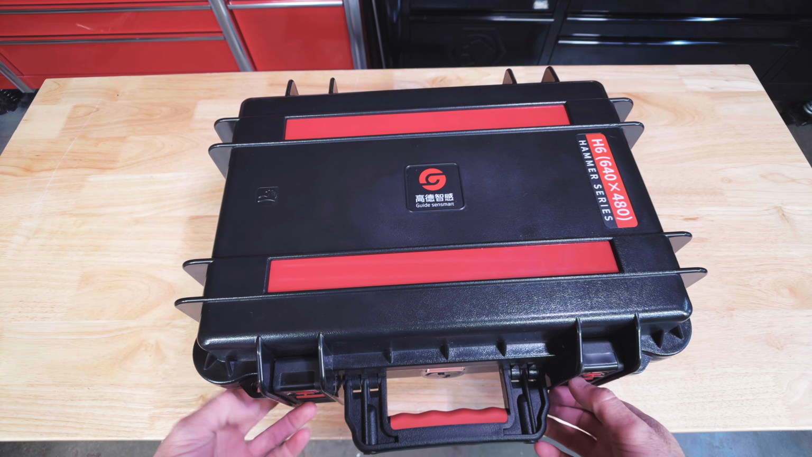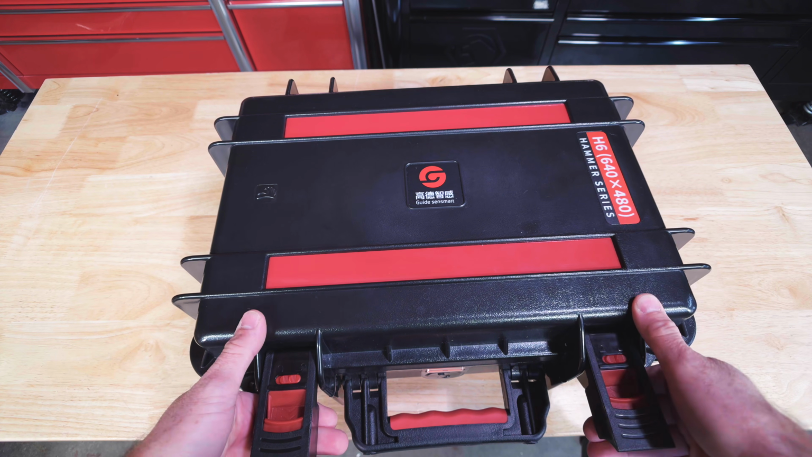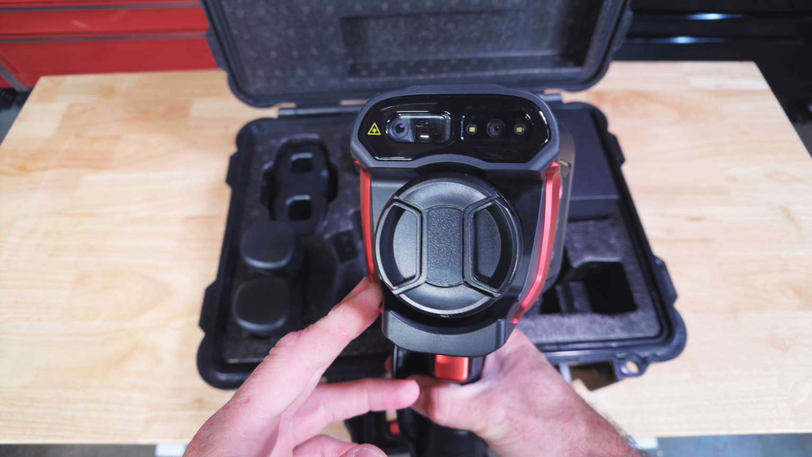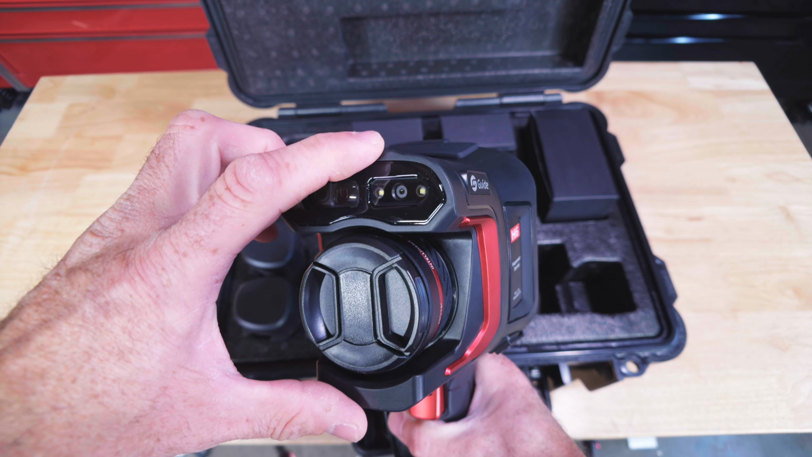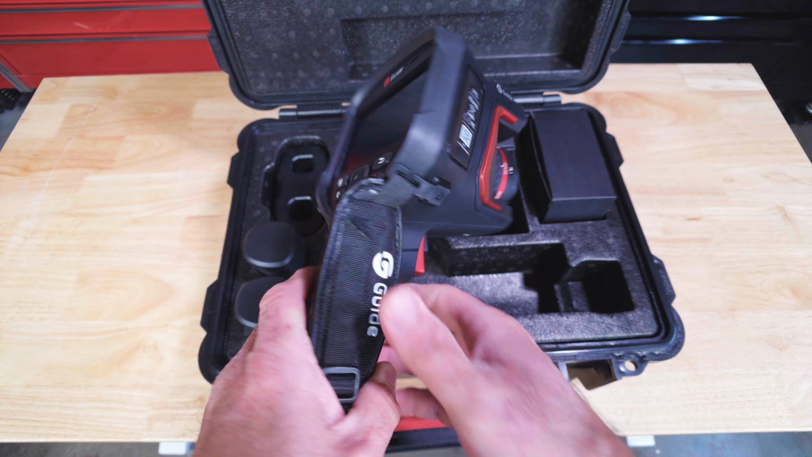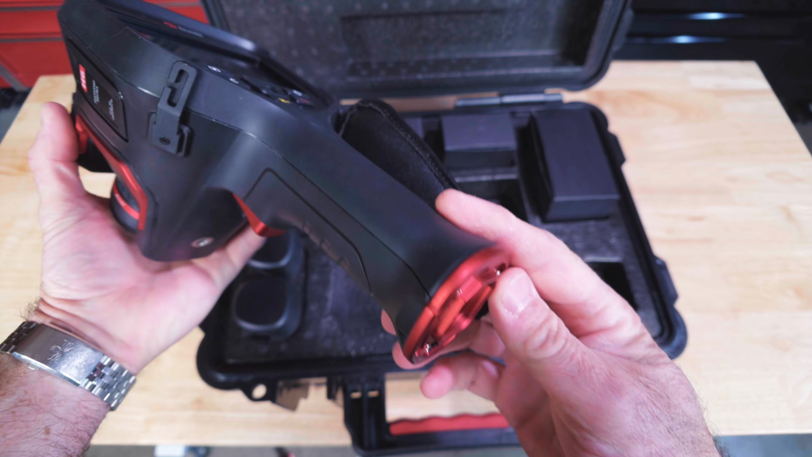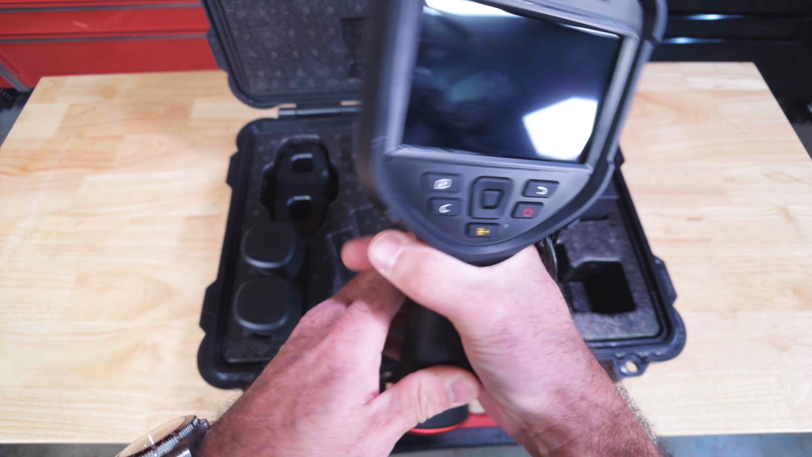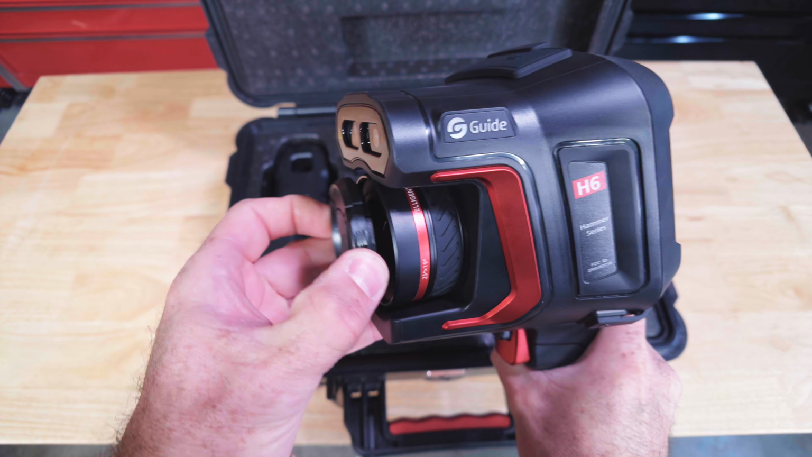You got double latches on here, locks on the latches themselves on this switch. Multiple cameras on the front. You have a laser rangefinder for focus. You have a regular camera up here, lights, a 1/4-20 mount for a tripod under the front there. That's where your battery goes. Nice strap, and the strap is actually very useful for holding onto this because it does get a little bit heavy. The main imager is here.